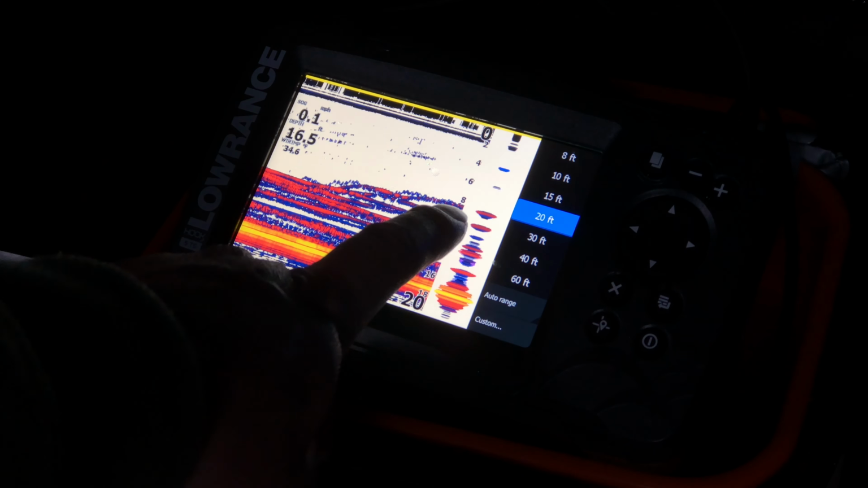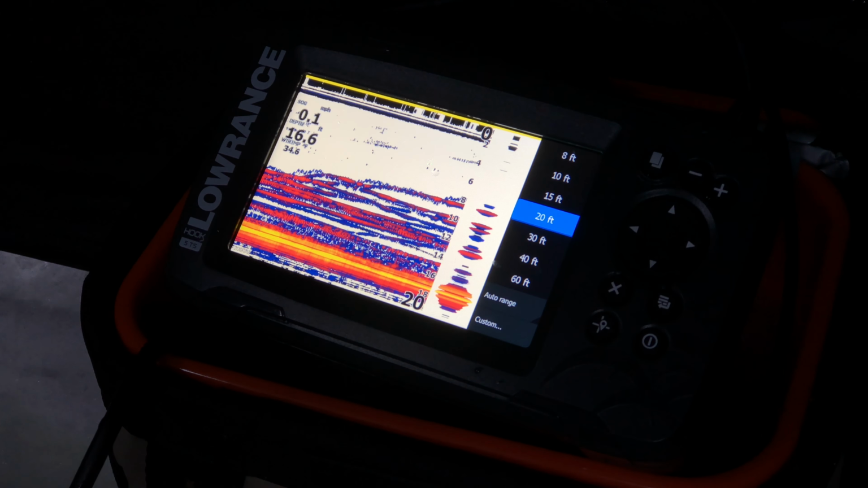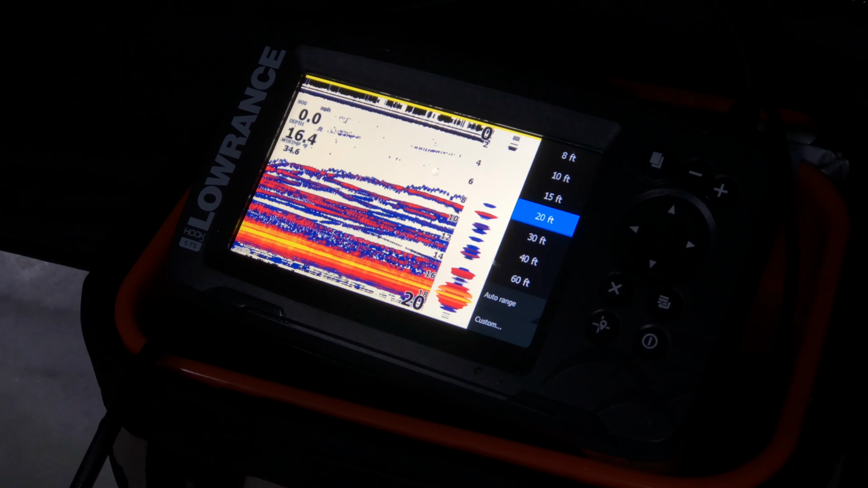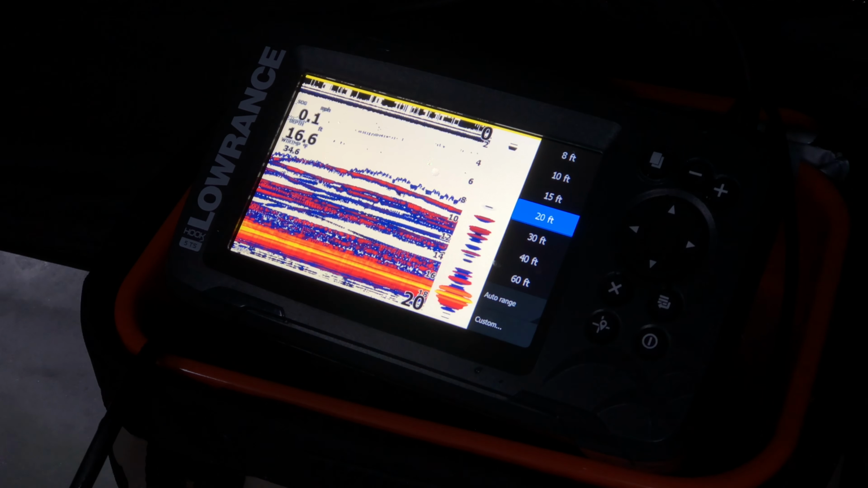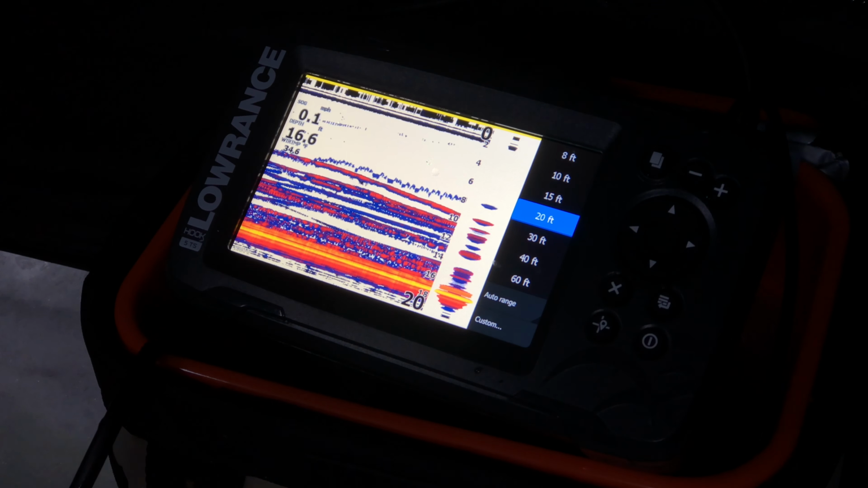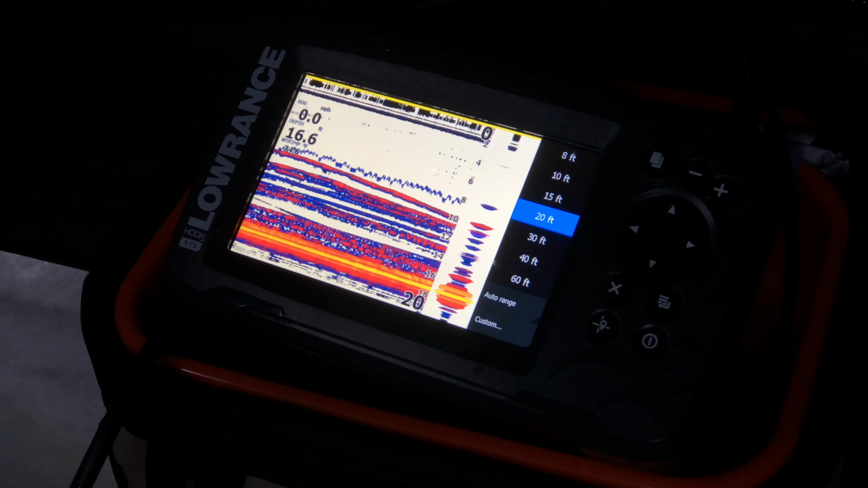This is my lure right there. And as I raise it up, you can see the fish following it up. They're looking at it, but they're not taking it. You can see my lure jigging up and down, and it's going back down.